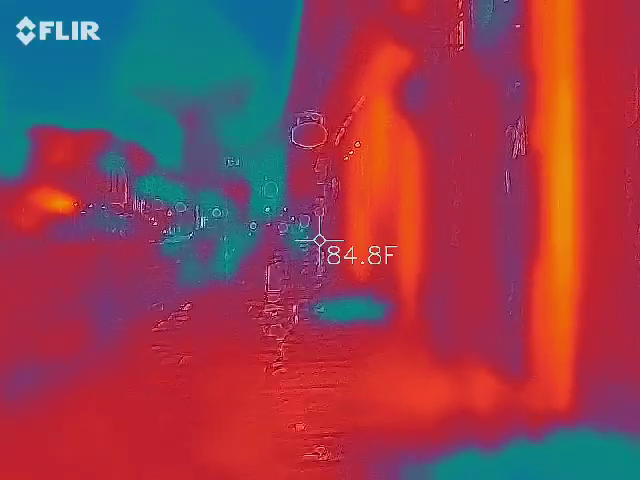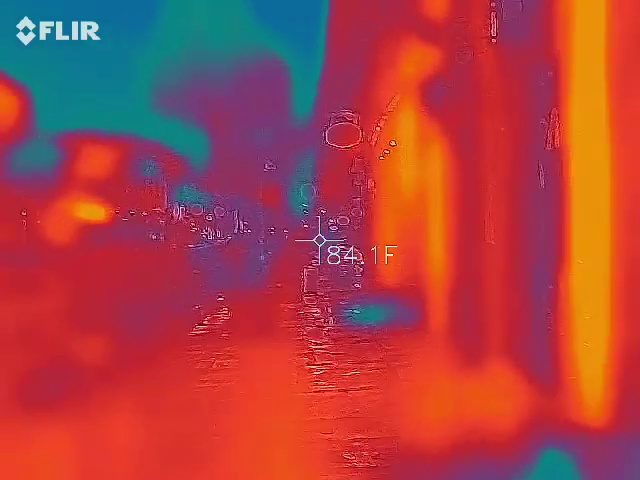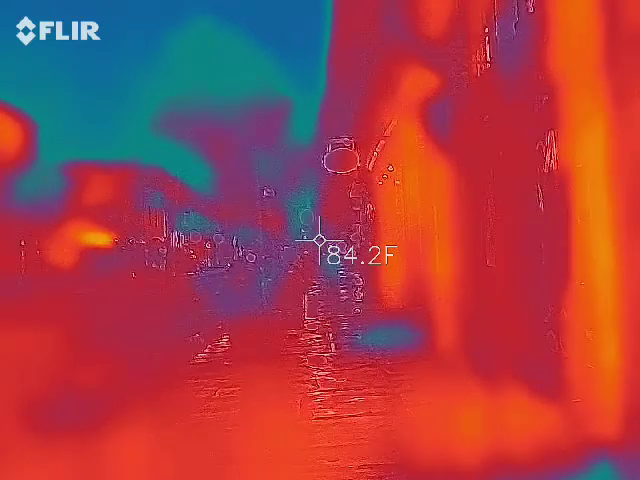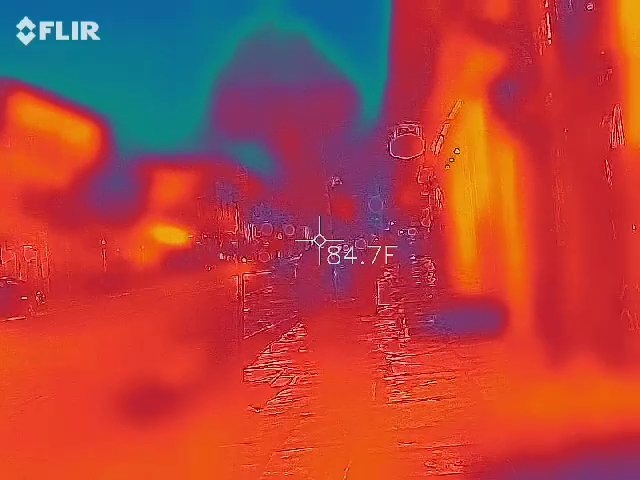It won't do anything because the crosswalks and lights are still going. The other weird thing is that this used to be a brewery where they actually made beer, and the taps would turn on by themselves, cold drafts would come by, no AC was running, all kinds of things would happen in this building.